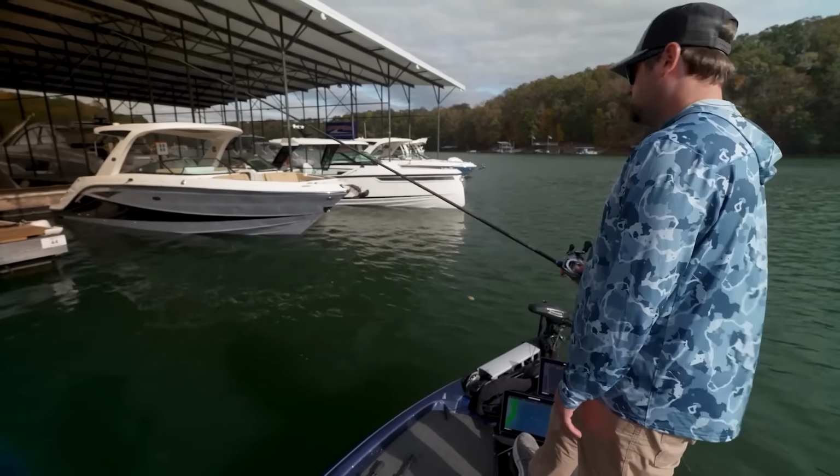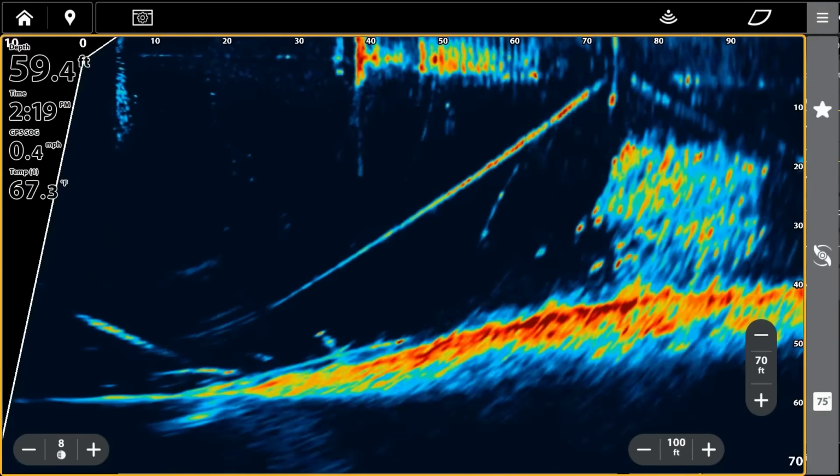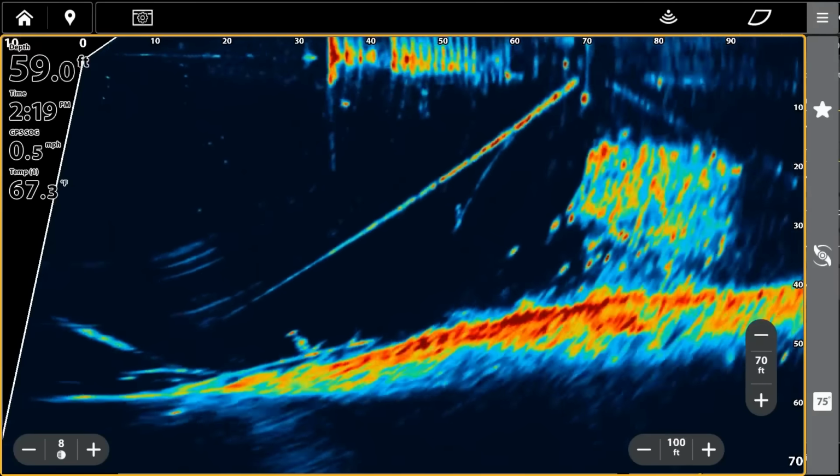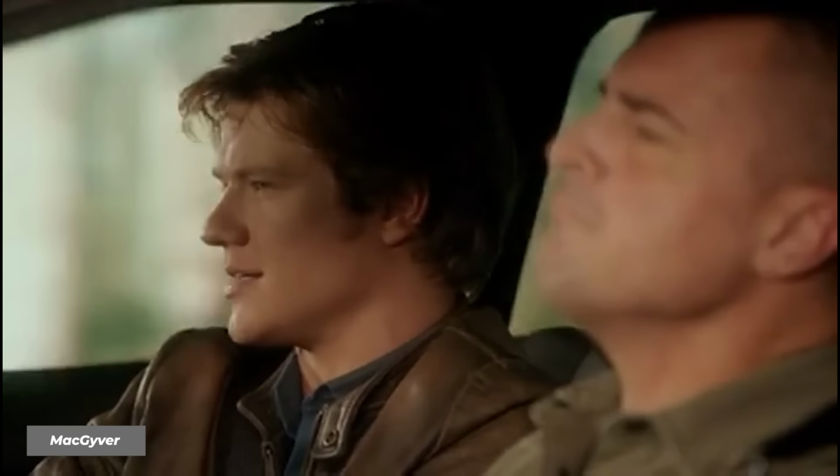All right, here's a little piece of a good video showing how to flutter spoon docks using forward-facing sonar. The guy in it is Will Bates, a former college bass fisherman who now writes software for Humminbird. So whoever this guy is, he's smart. Yeah, he's smart and he can fish.